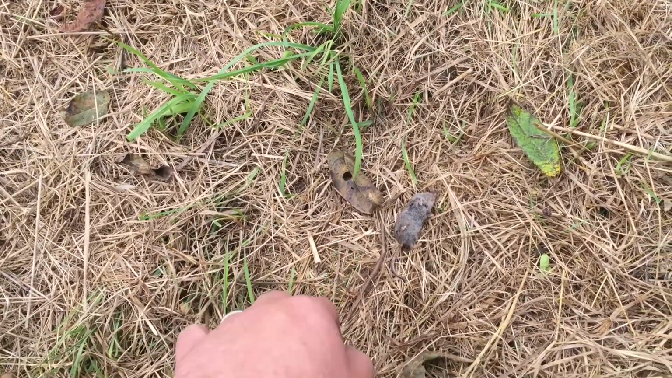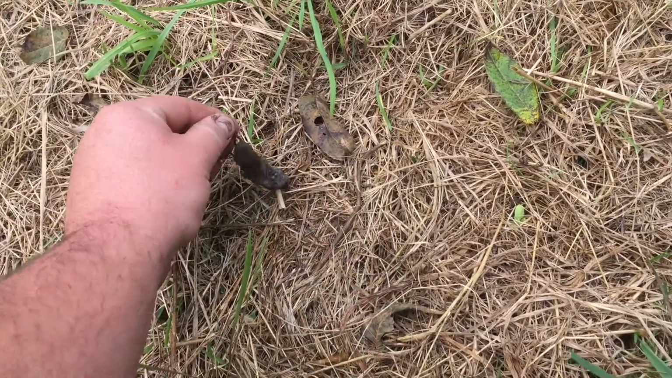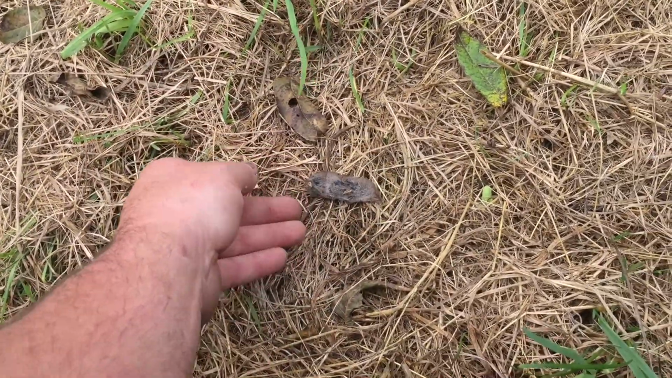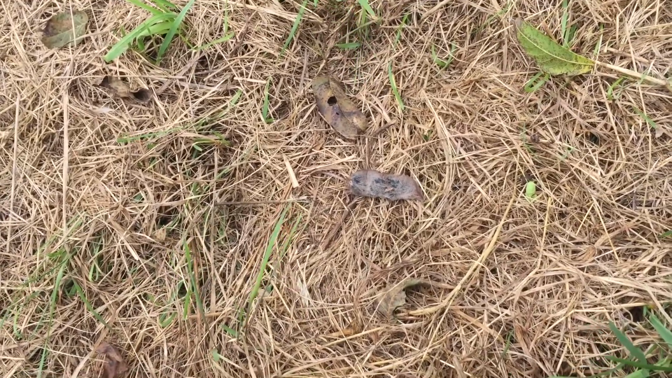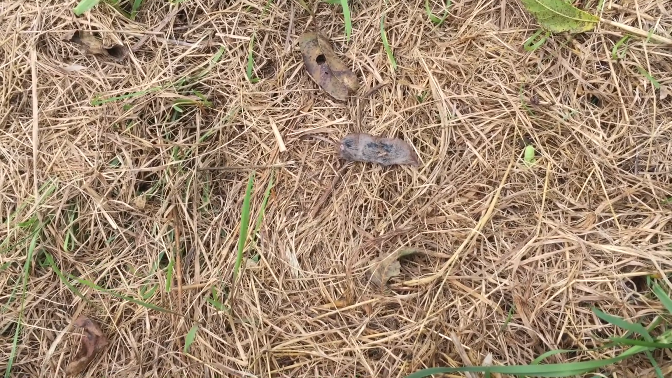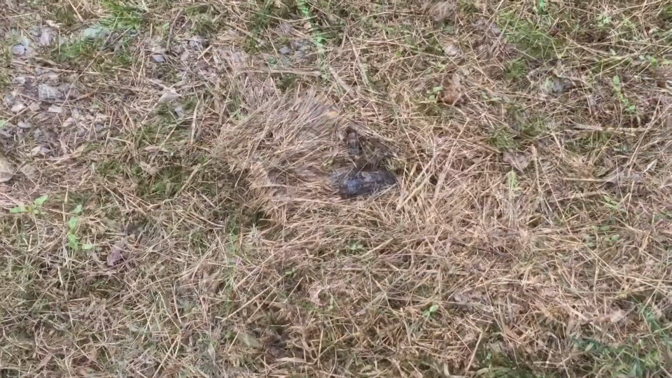Out scouting, I found the victim. The shrew. Maybe a bird or something caught him and dropped him. Here he is, vicious little animal for its size. About the size of a mouse, but has the freaking aggression of a bobcat. Alright, let's go on and see what else we can find.